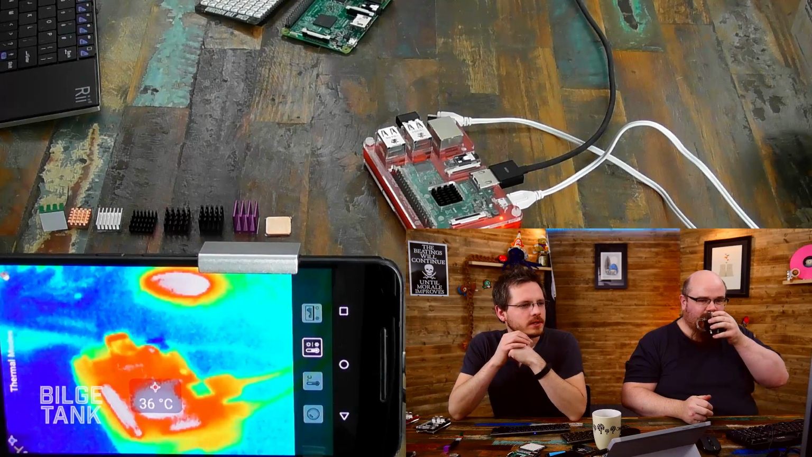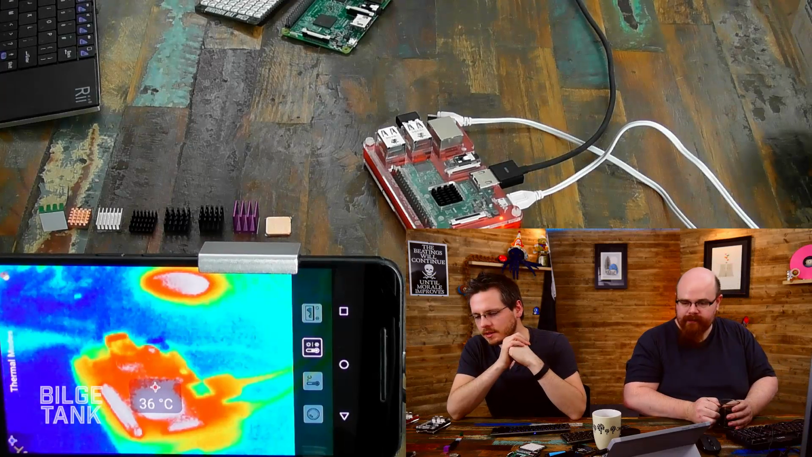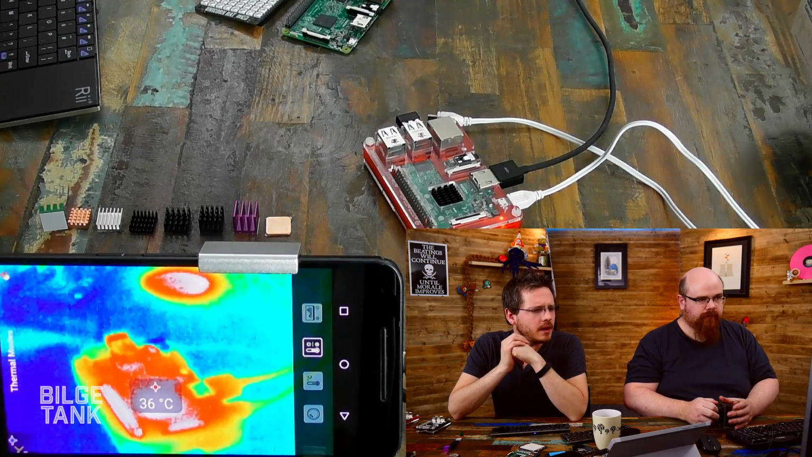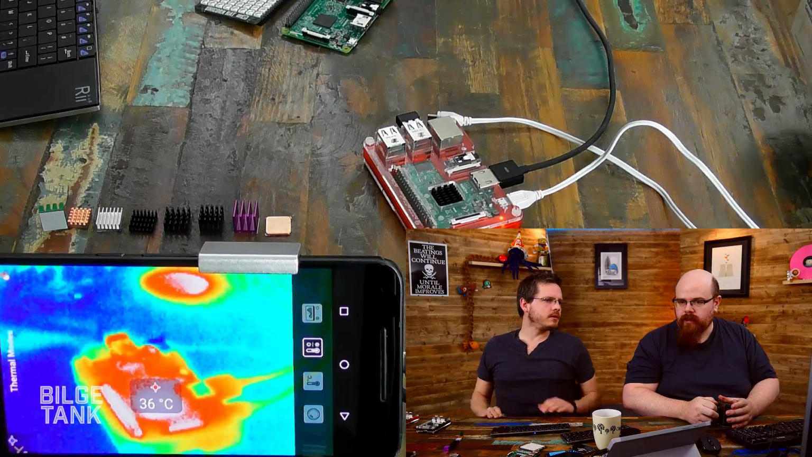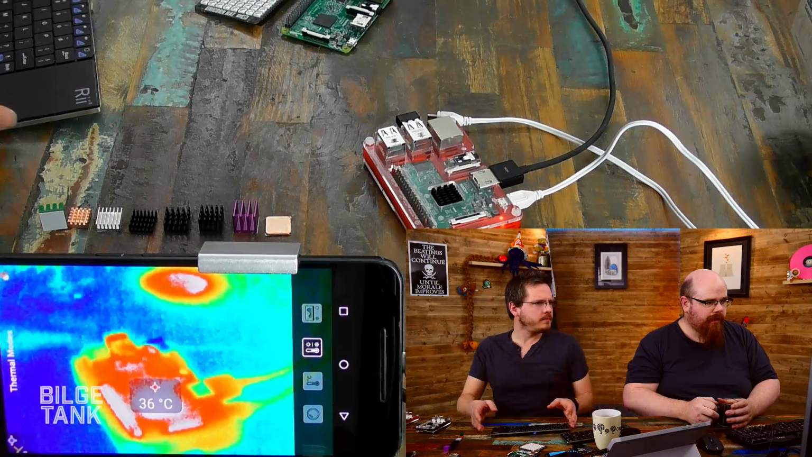So this will now constantly track the hottest point on the Pi, which is currently 36 degrees on the top of the heatsink. And we can run some stress tests on this. Yep. Can I just bring that up? Yeah, you can actually see the screen.